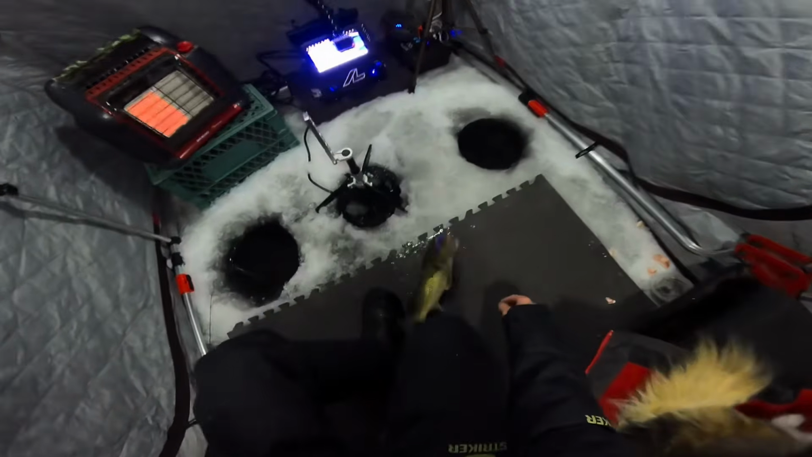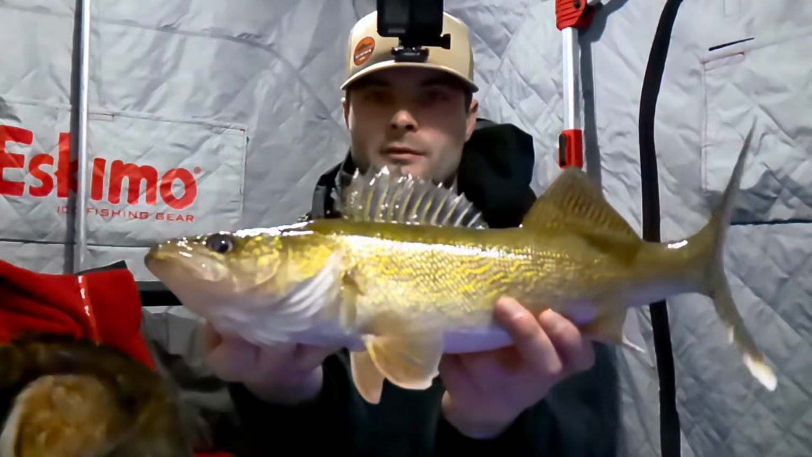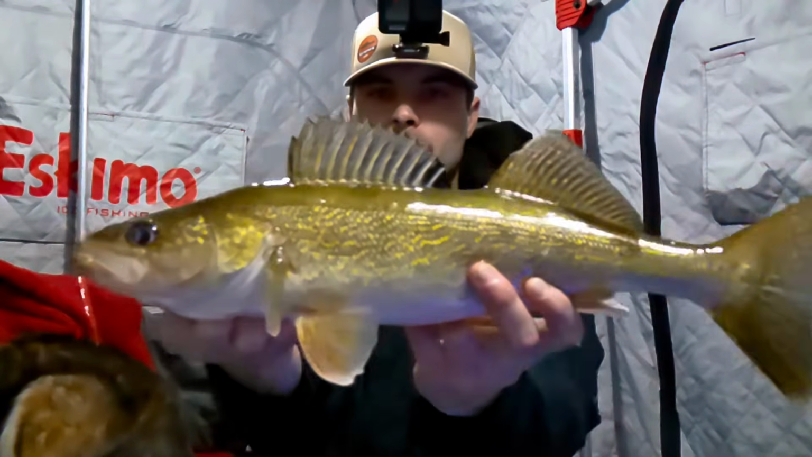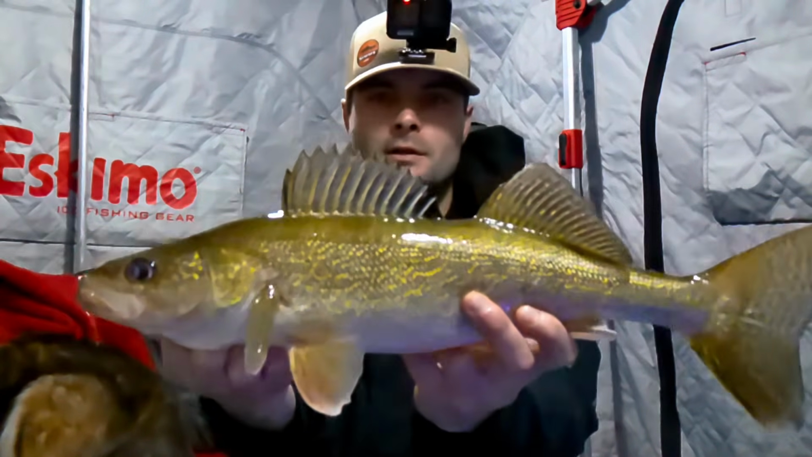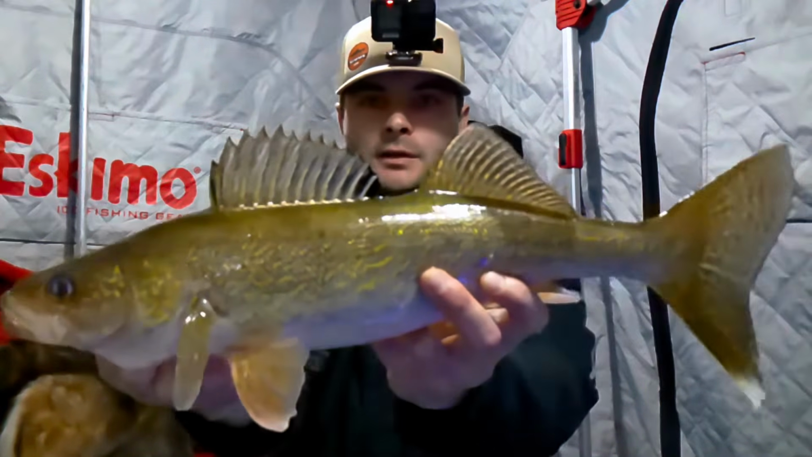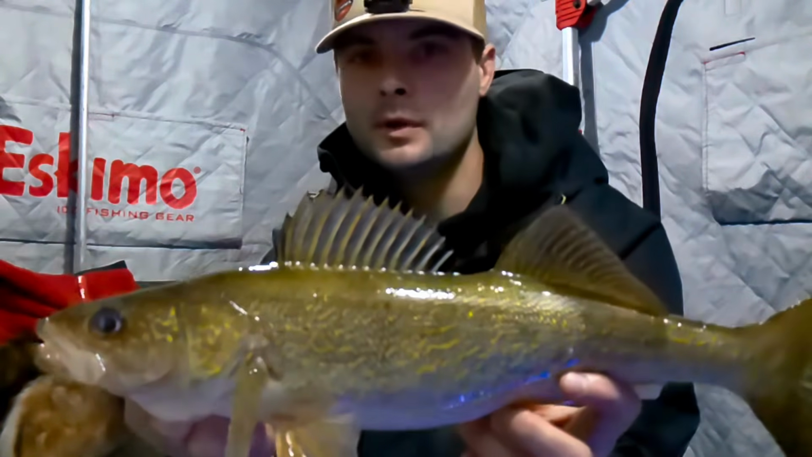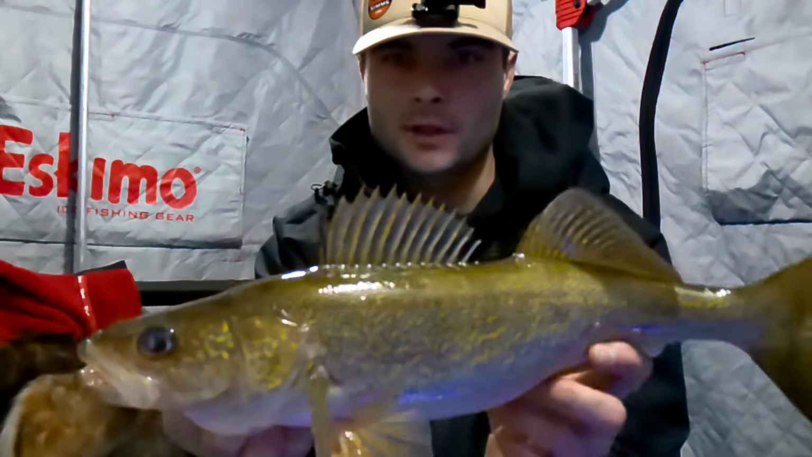He hit me right underneath again on the rattle bait. And I missed him, but he came back for round 2. And yeah, one of the better ones we've caught today. Another 20, a little over 20 maybe. But yeah, nice fish, nice and chunky, and they're flying up and crushing it only a few feet under the ice.